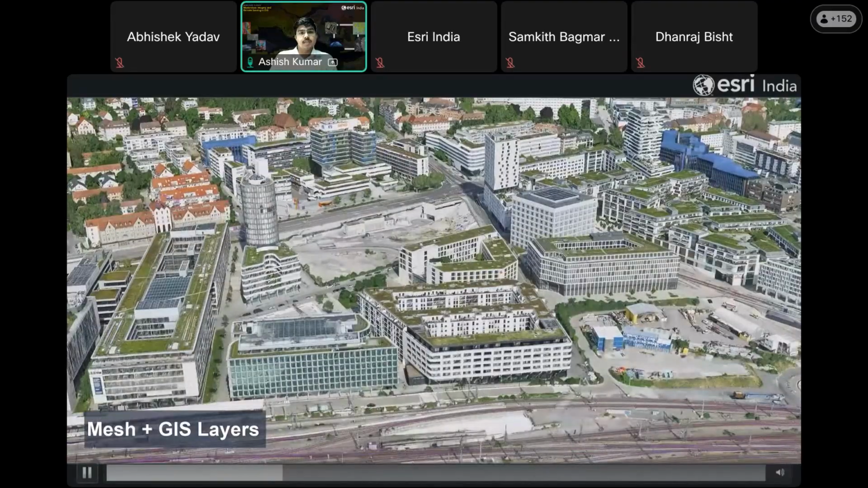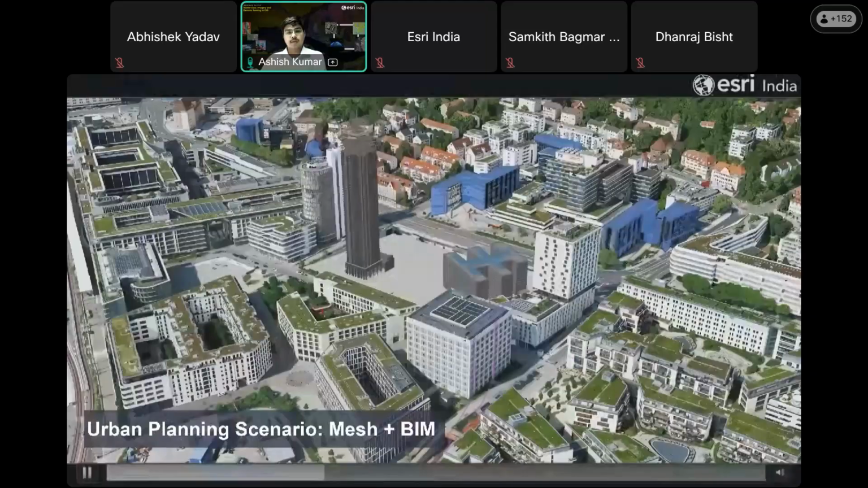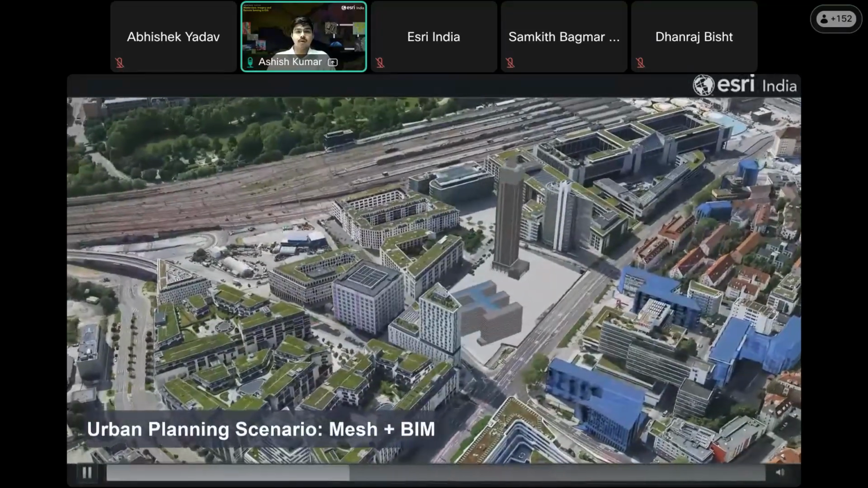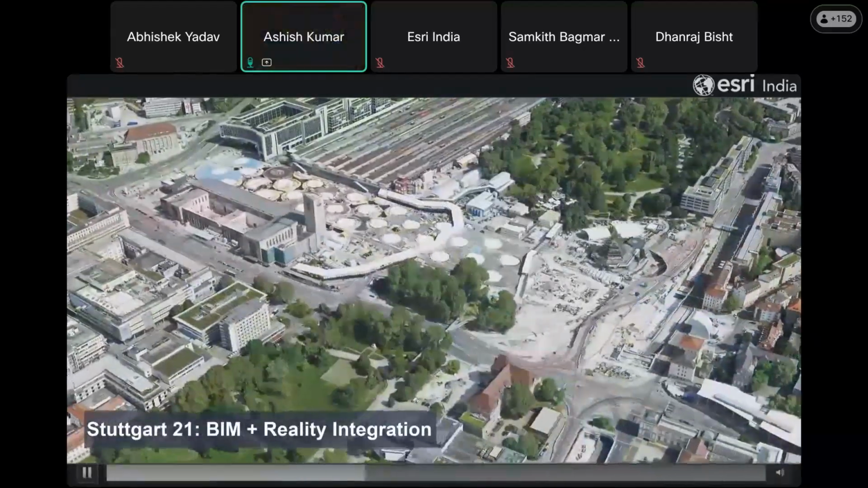As well, you can integrate different types of layers like BIM layers to demonstrate and analyze your future planning of a particular area, or if you want to reconstruct that area, you can do so according to urban planning scenarios as well.